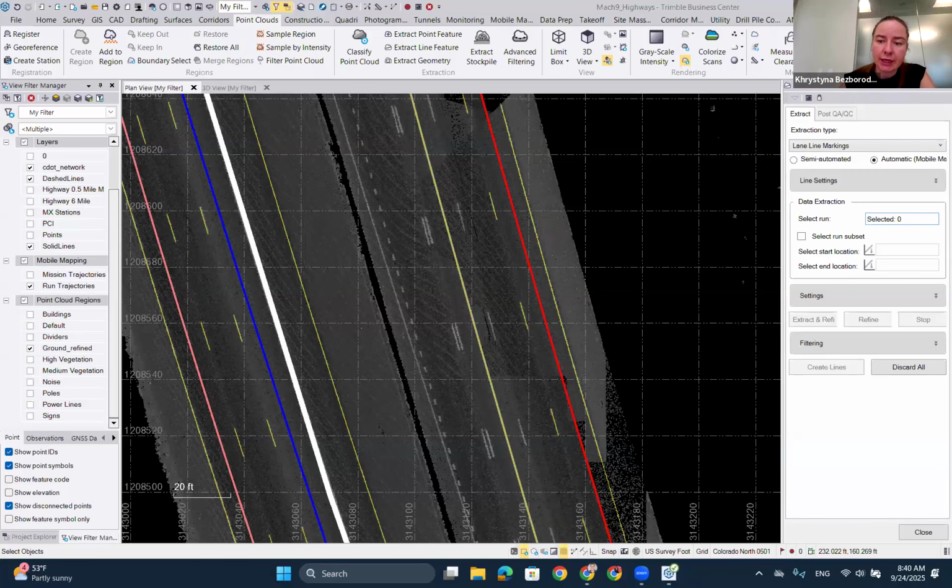This mode was specifically created for pavement inspection. Of course, you can use it for any other applications, for extraction of lane lines, for design, or for any other projects that you need. But if you have a very large road corridor, and you need to extract lane lines, and you have mobile mapping data from an MX system, this is the way to go. Automated extraction. No need to click and wait until the line is extracted. Just select a run or a run subset, click extract, and come back to your extracted lines. And then you can do a very simple QA/QC if needed.